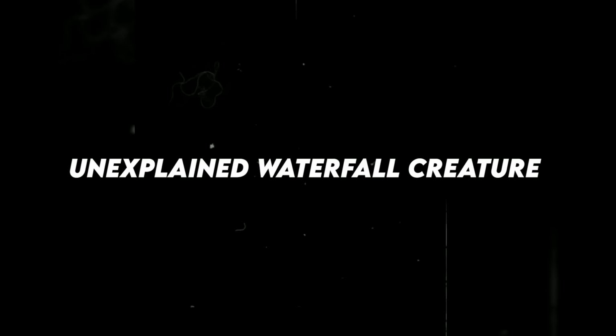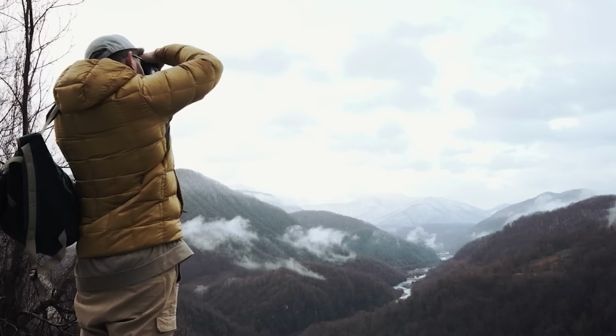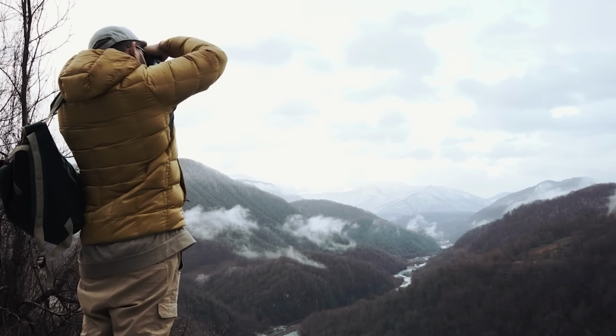Unexplained waterfall creature. In the crystal-clear waters of a picturesque river, a baffling sighting has left experts and enthusiasts alike scratching their heads. Caught on camera in broad daylight, a long, black, and mysterious creature was spotted hurtling through the waterfall with incredible speed. Its slender body seemed to defy the laws of nature, moving with a grace and agility that belied its eerie appearance.